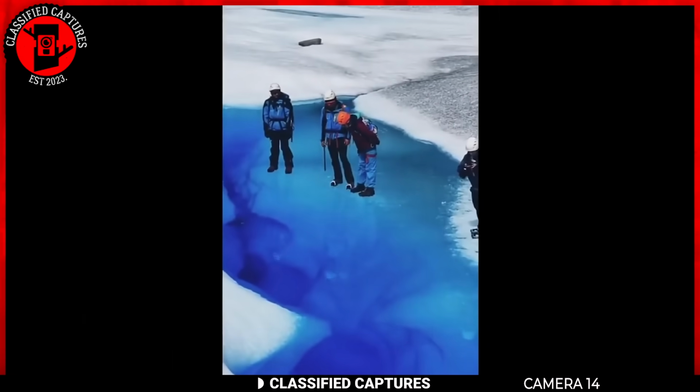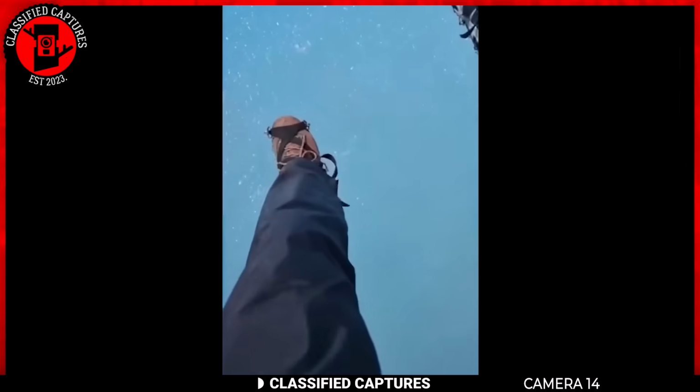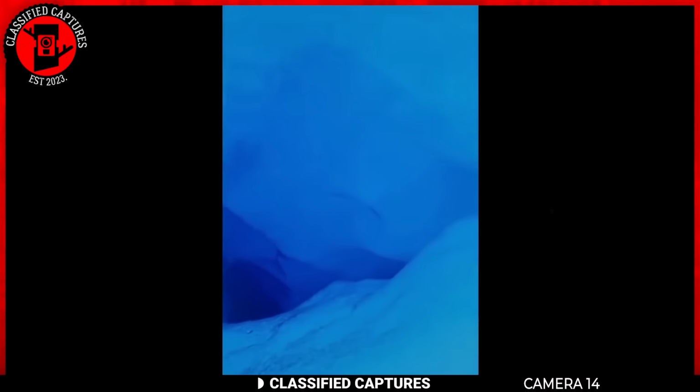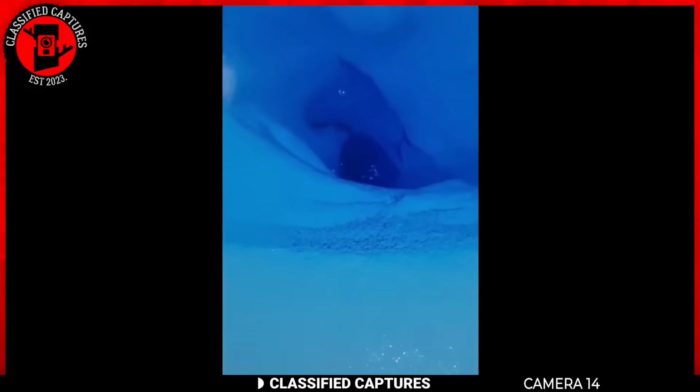It's like the ice is playing a sneaky game of optical illusions, treating them to a liquid magic show right under their boots. Is it a secret entrance to an underwater wonderland, or just Mother Nature flaunting her icy tricks? The glacier seems to be keeping its secrets on ice, leaving our adventurers in awe and probably scratching their heads a bit. Turns out, ice adventures aren't just about epic views, they also come with front row seats to nature's surprises.